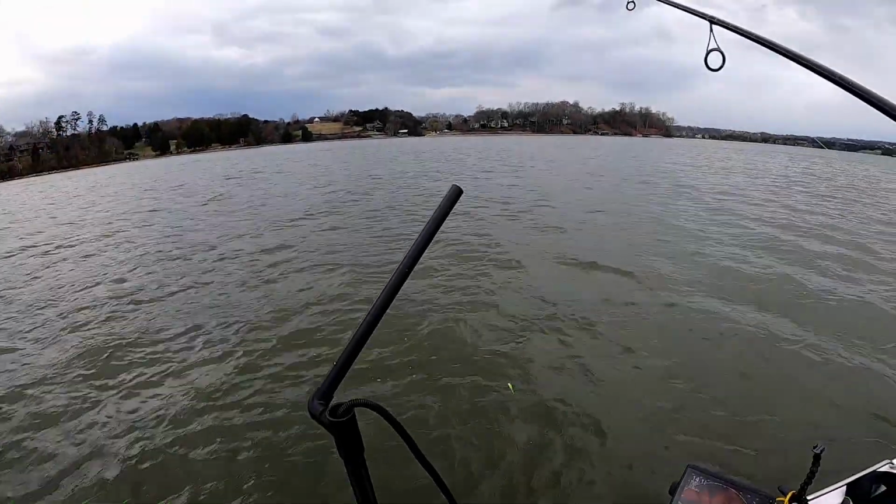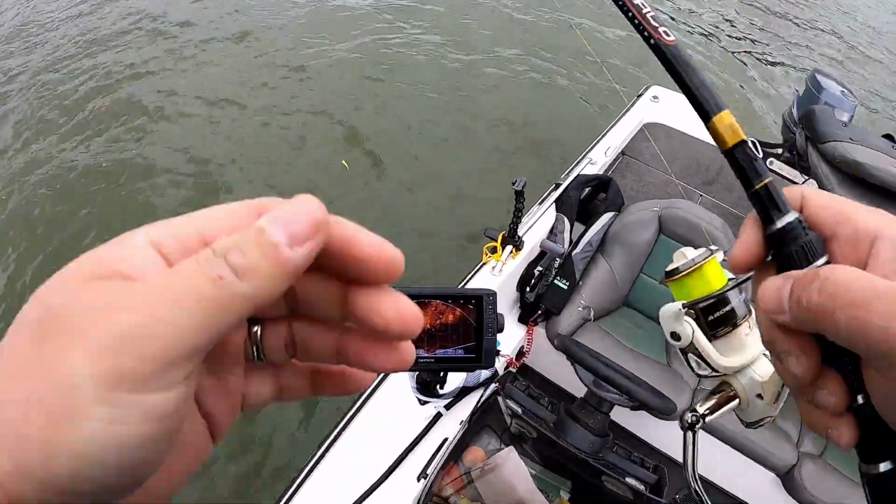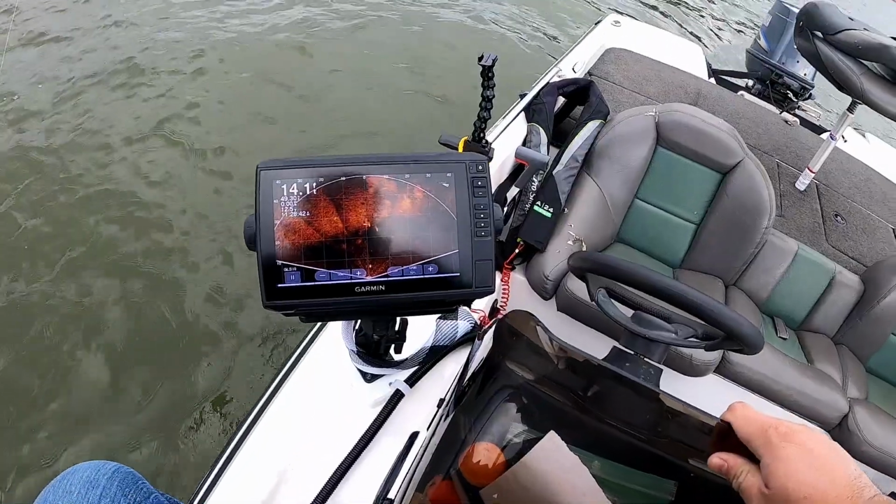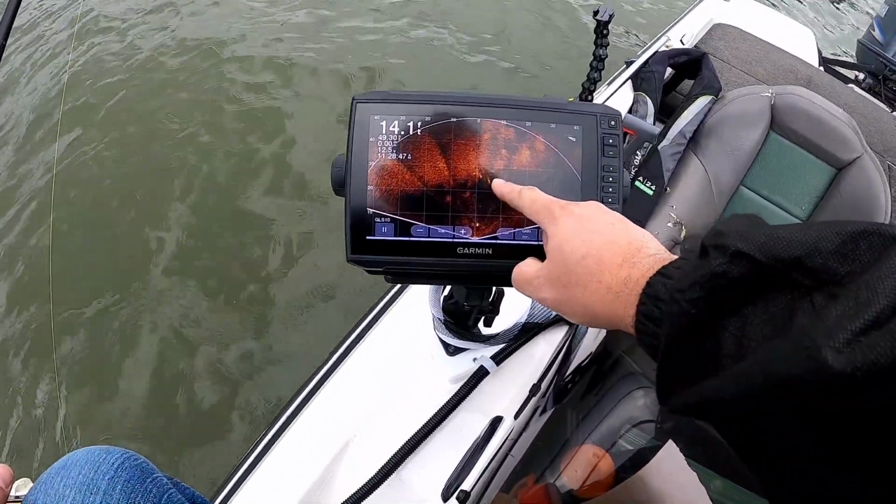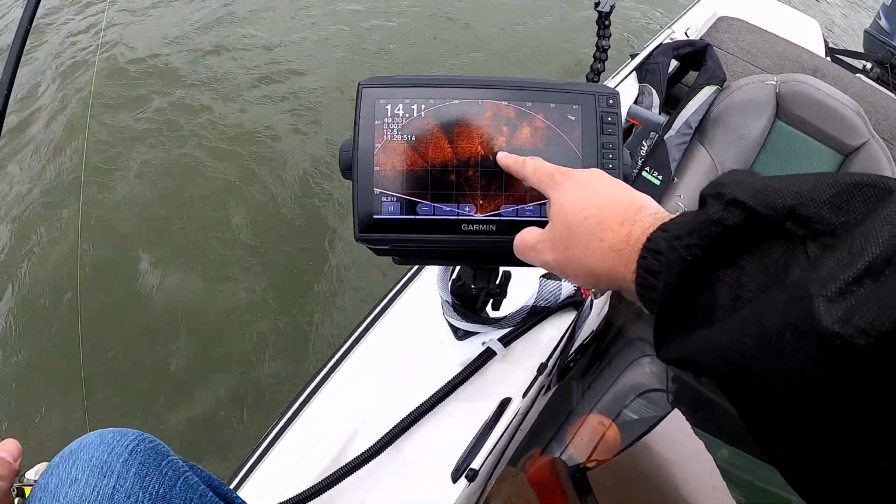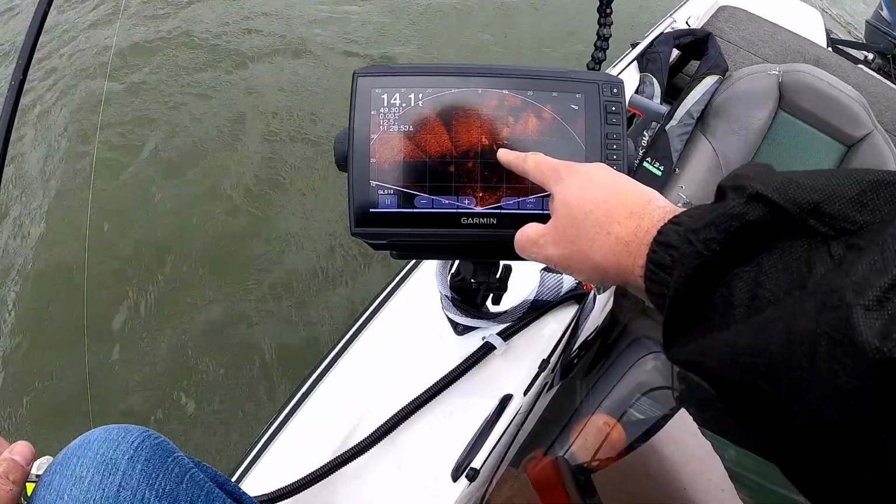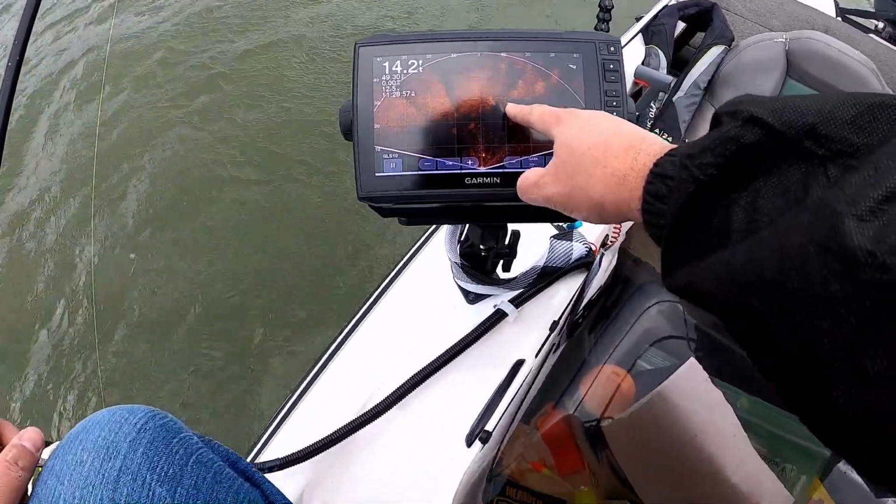We've been spending quite a bit of time just on setup. One thing I was curious about is to get up here on the perspective view. If I get down here, you can see it. This is a stake bed right here on perspective. I had to find it with the forward view. You can see those two fish right there swimming around. The neat thing is it shows you the horizontal.